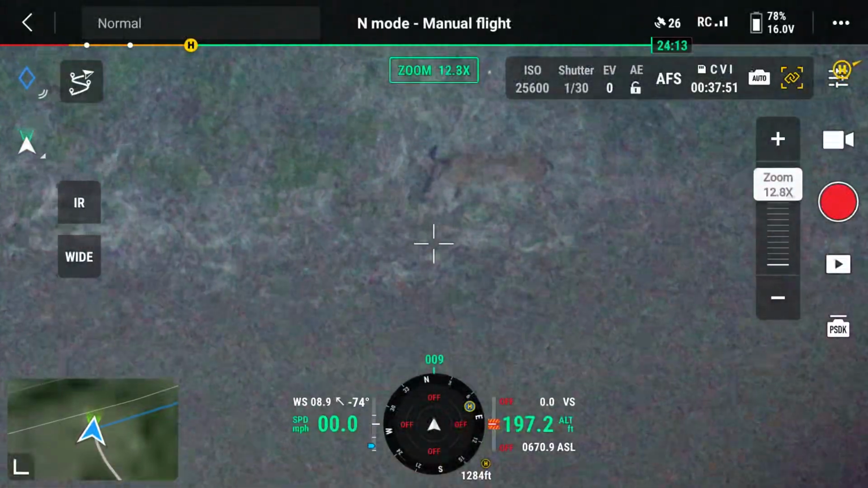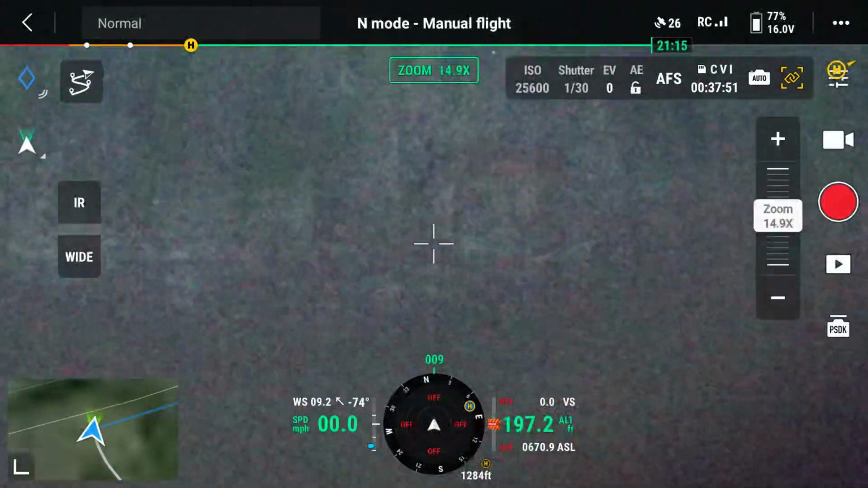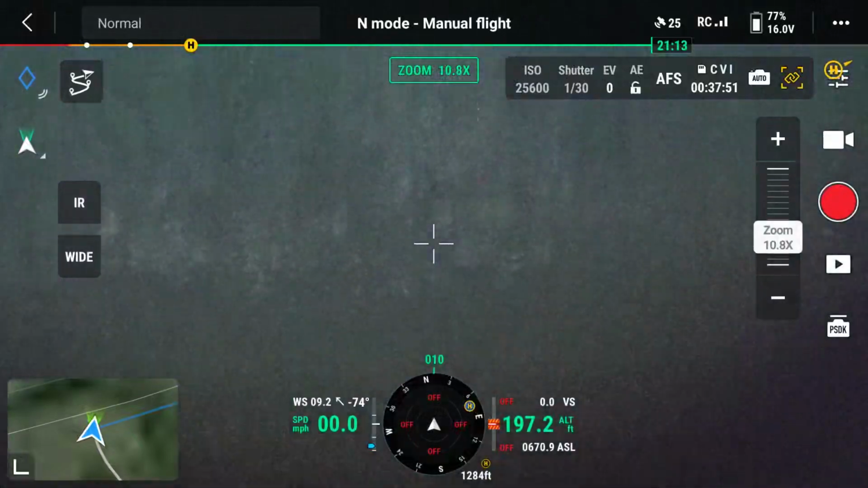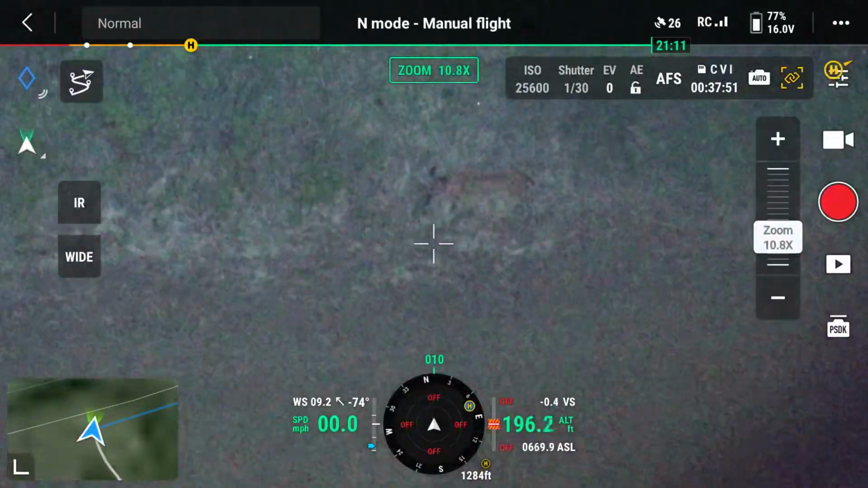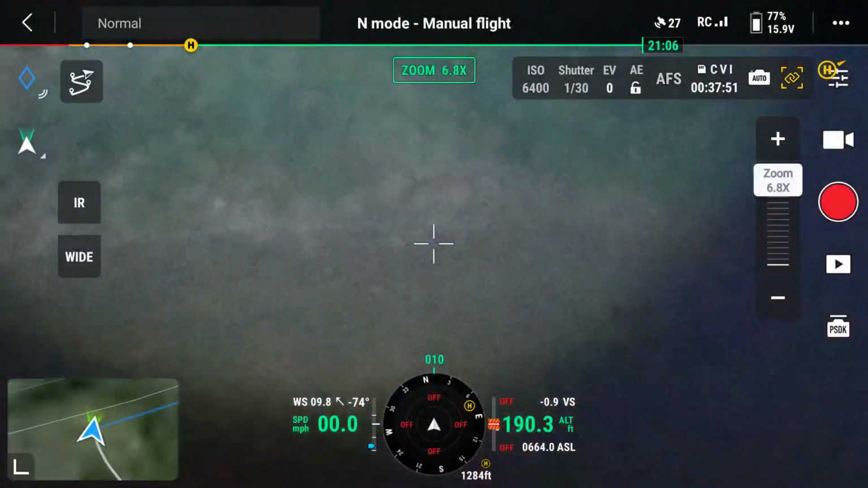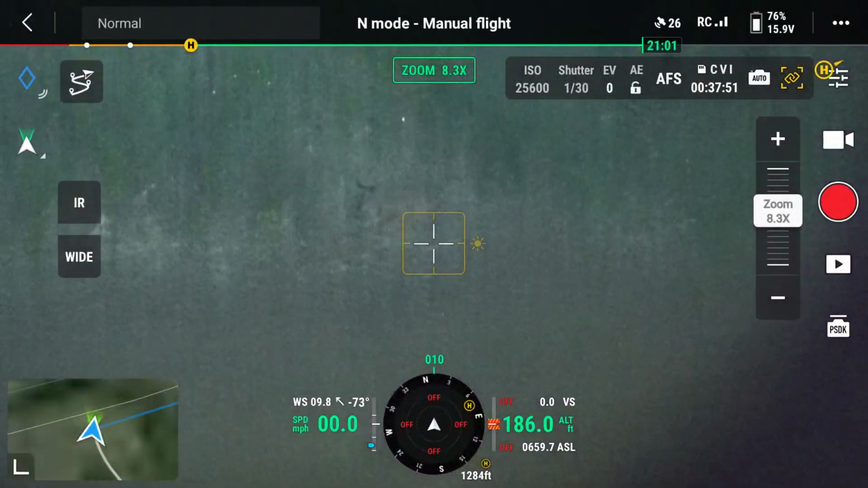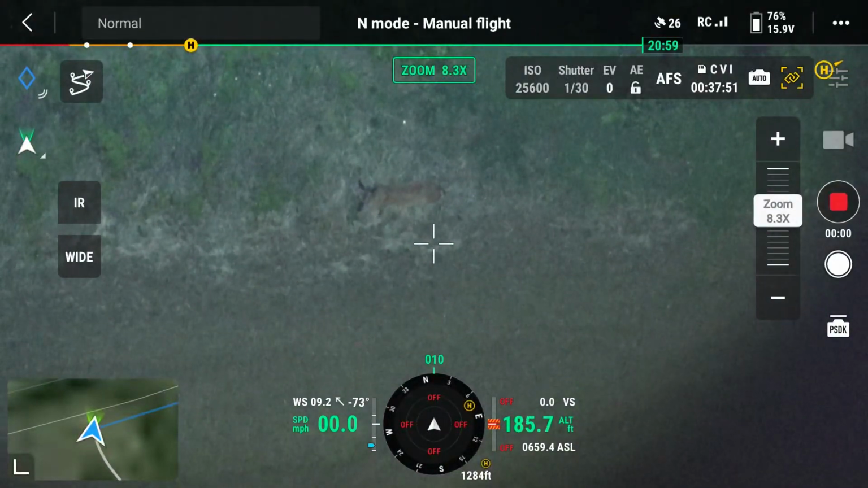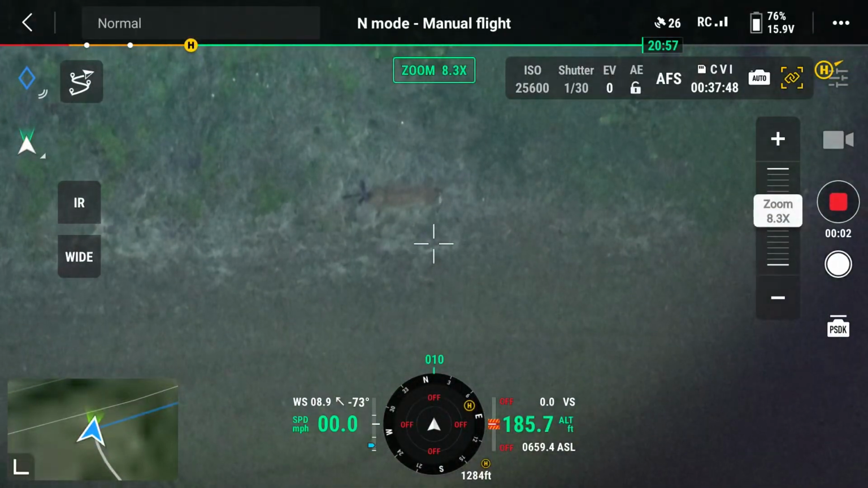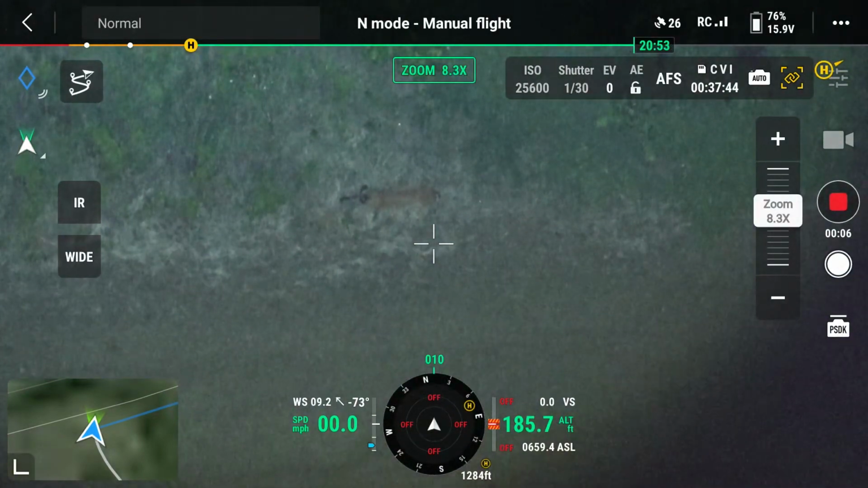I'm not going to have as good of confidence in calling a buck versus a doe, especially if your bucks have already dropped and you're looking for the pedicles on their head. Maybe with big old antlers it'd be easy, but with this light, I don't know that you're going to be able to tell a spike from a doe.